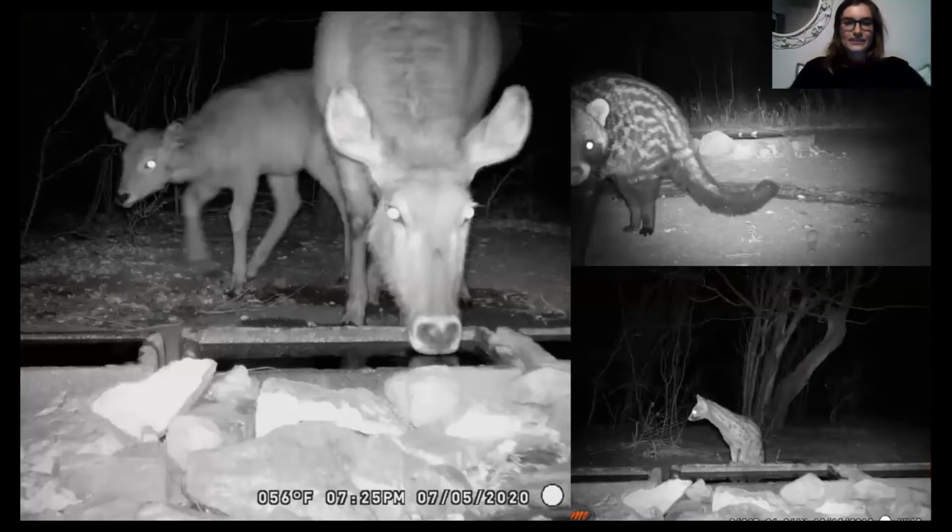And so, here's some of the stuff that the camera traps caught. A nice picture of a waterbuck and her baby coming in for a drink. On the top right, we've got an African civet, which is always very cool. They're one of my favorite mammals. And bottom right, it looks like a small spotted genet. They're always very, very cool and inquisitive little critters. All these photos are obviously taken at night, which is why they're black and white. That's usually the time when all the interesting stuff comes out.